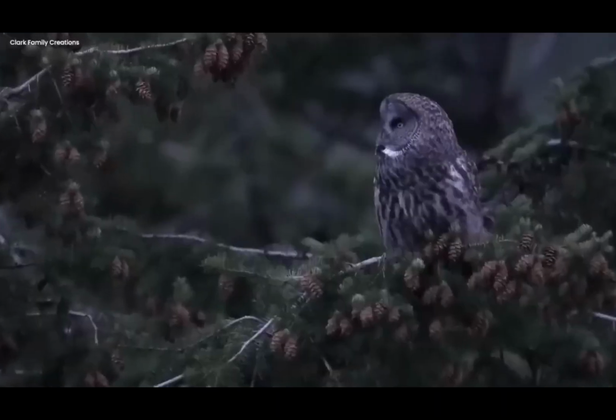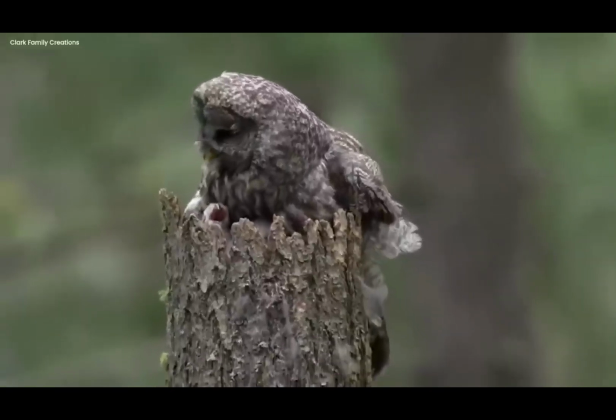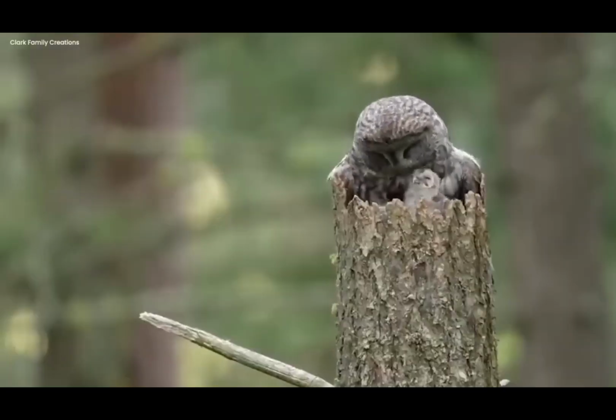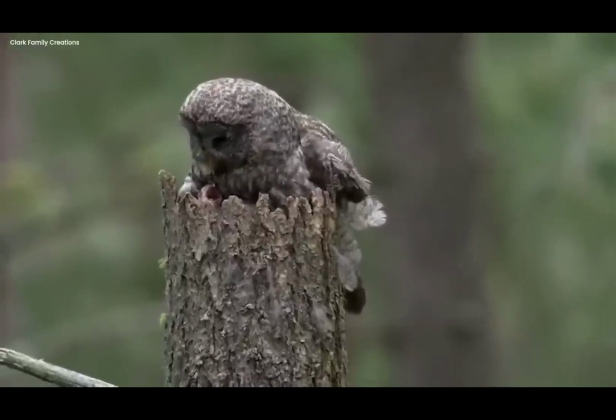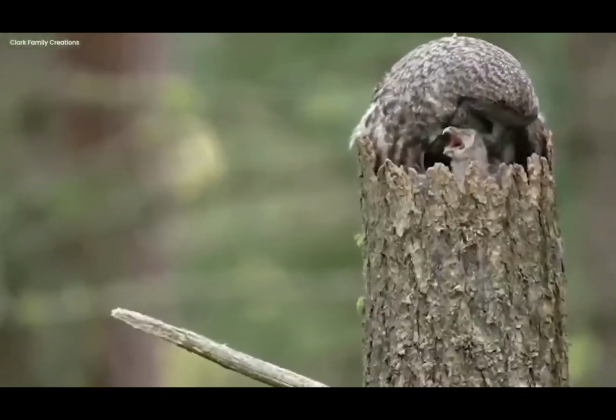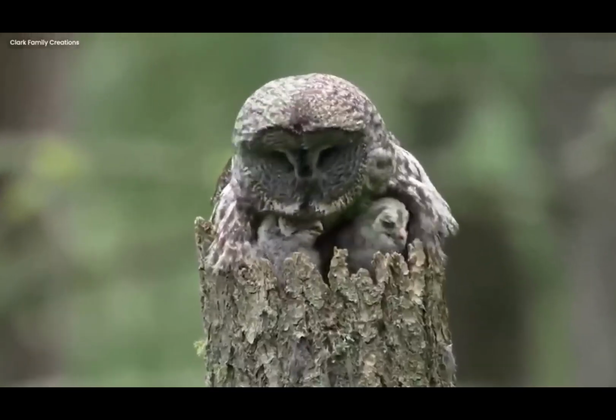The video makes the forest seem mysterious. The owl is like a guardian of the ancient trees. The babies stay close, hidden in the shadows. It's like a living memory of the past, seen in the patterns on tree bark. In the video, the owl watches over its babies, keeping them safe from things we can't see in the sunlight.